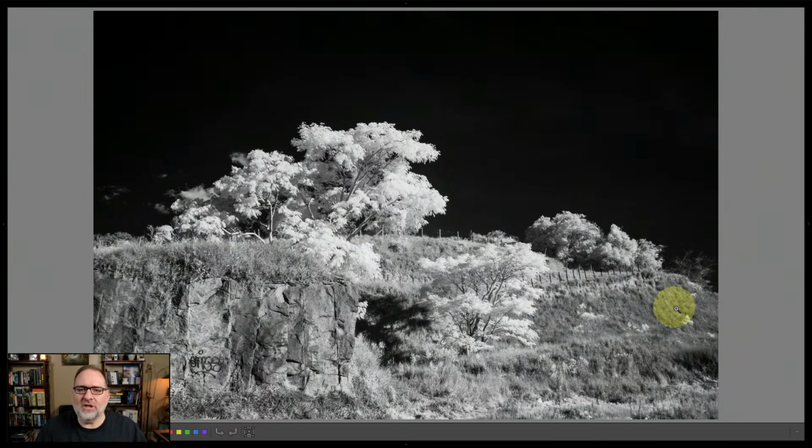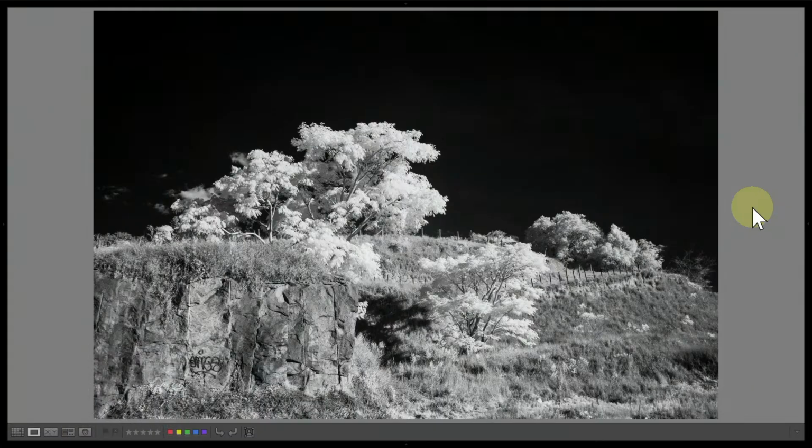Let's take a quick look at this image, and I'm not going to do a full edit on the raw version of this because I actually think Charles did a pretty good job on this image. So my comments are pretty minor, but let's take a look at the raw image to see what he had to do to get to this point. Let me switch back and find the raw version of this.